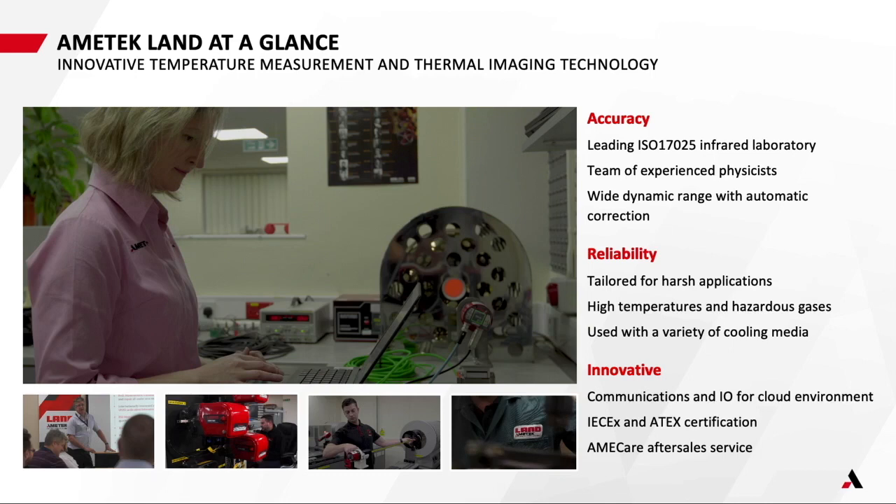We focus on the decarbonizing, digitalizing objectives in industry, and including having communications protocols to operate in a cloud environment, but also whilst operating in that hazardous explosion-proof certification requirement as well. And then we also focus on the after-sales.